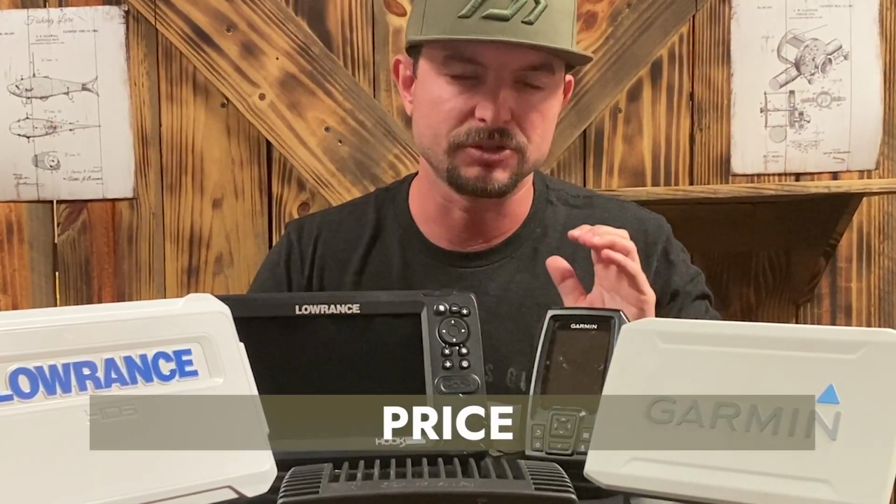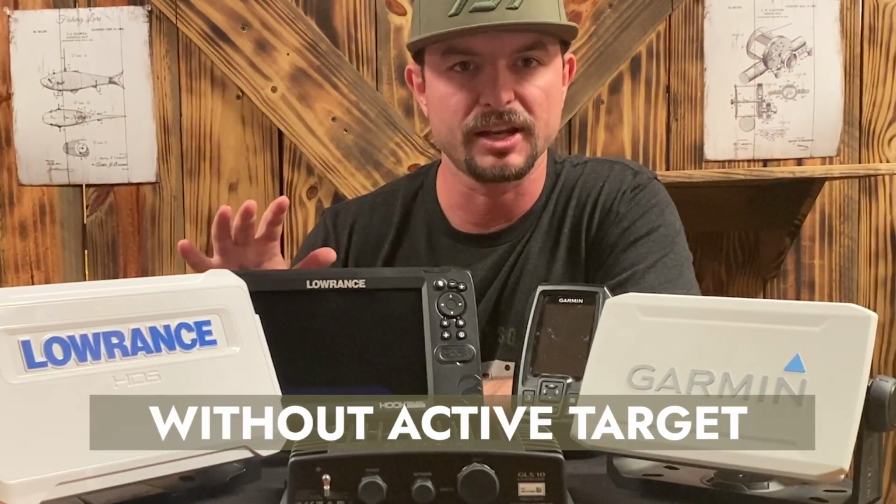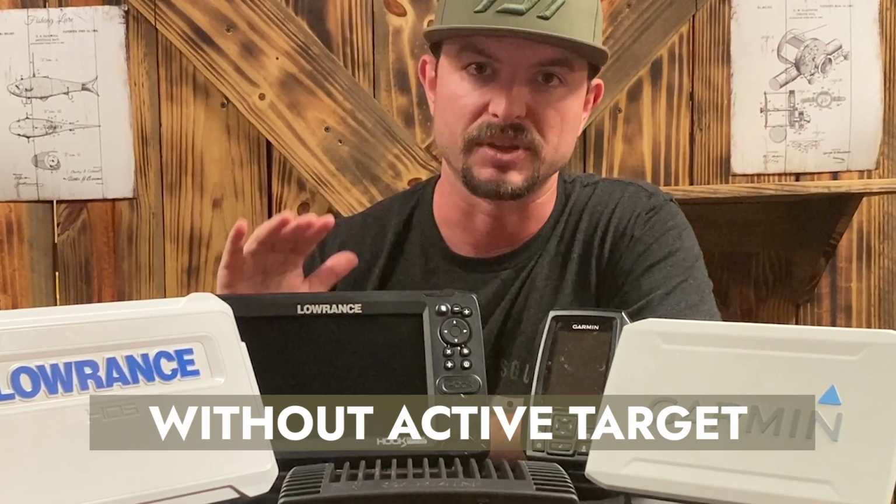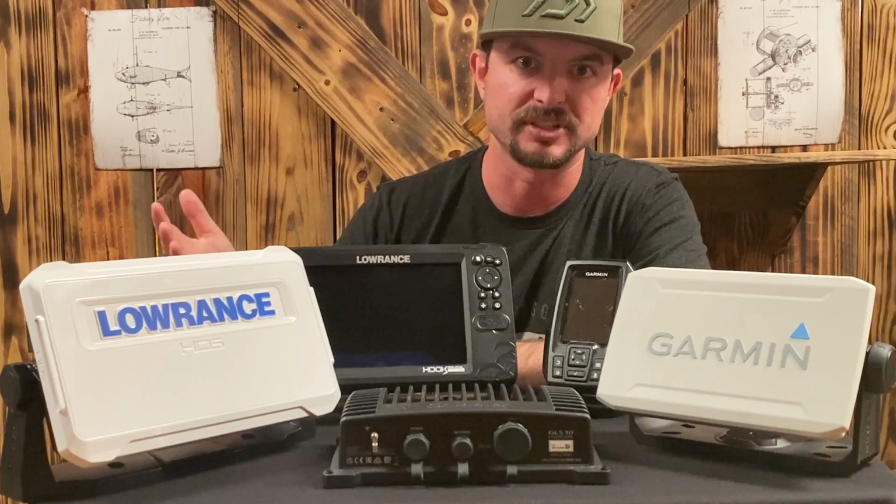Now, the downside with this unit, obviously it's a little more expensive than the Striker, and it's not a touchscreen, and you cannot use Active Target with this unit. This is just like down scan and side scan, and that's all you're getting. You'll have to step up to an HDS Live or FS Lead or some other higher end Lowrance units if you want the Active Target. Now let's go back to Garmin.